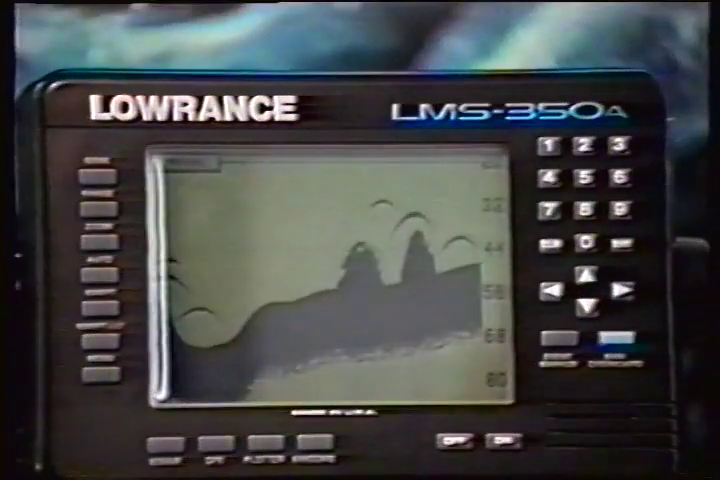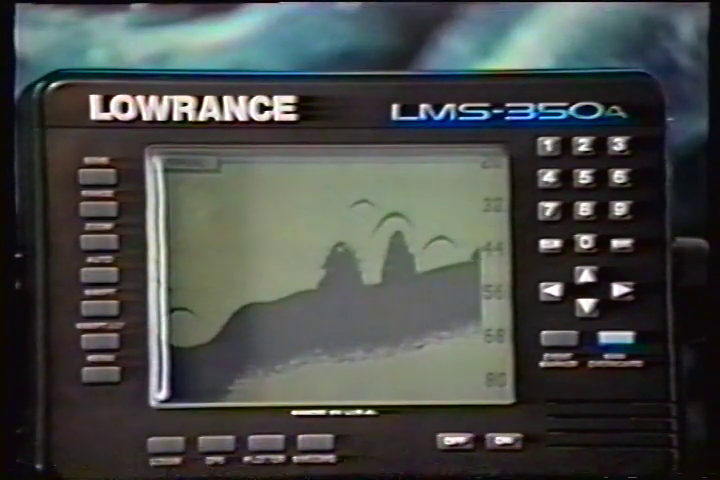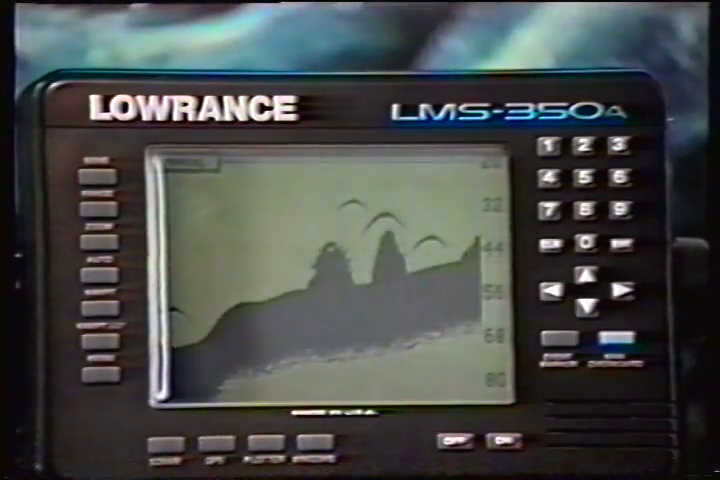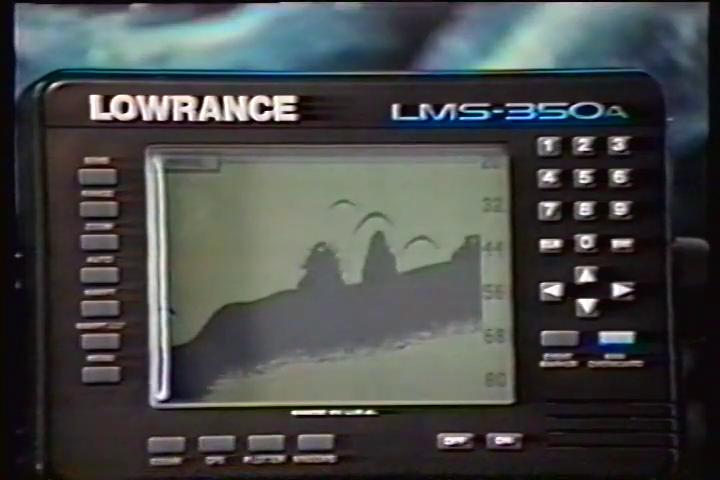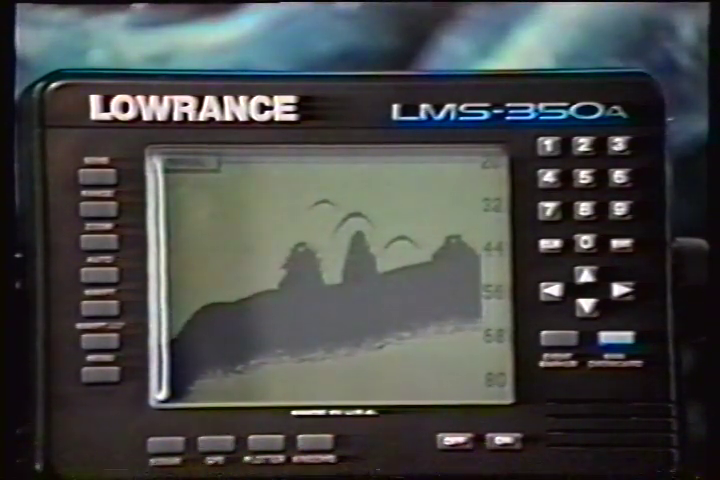Enlarging or zooming the picture is a common method used to show small detail and fish signals. The LMS 350A gives you two different zoom sizes, plus a split-screen zoom option. The zoom operation and adjustment is different in the automatic and manual modes.